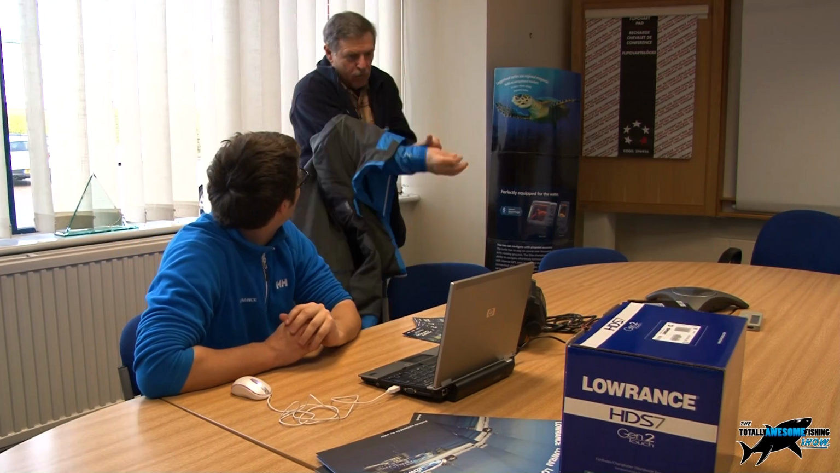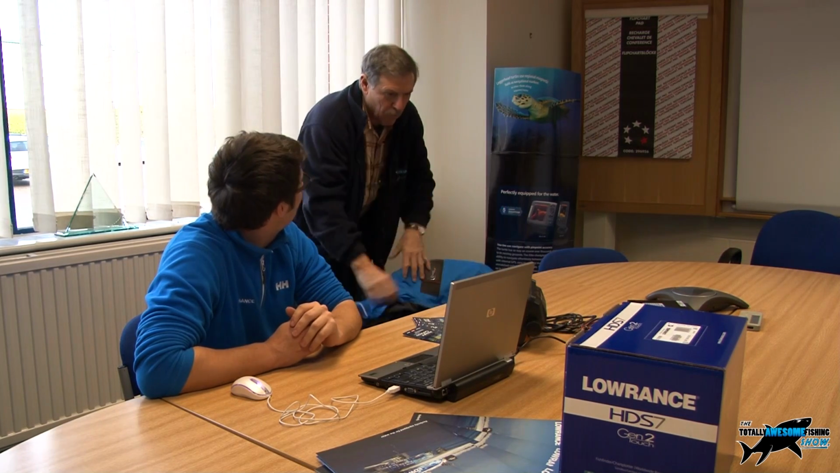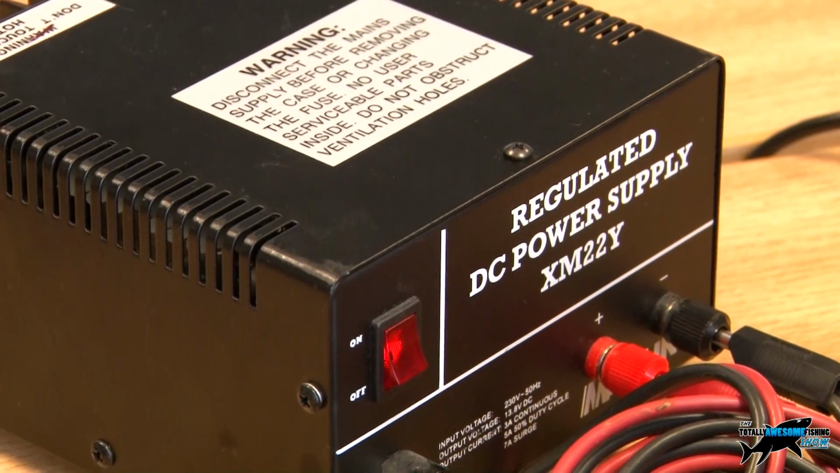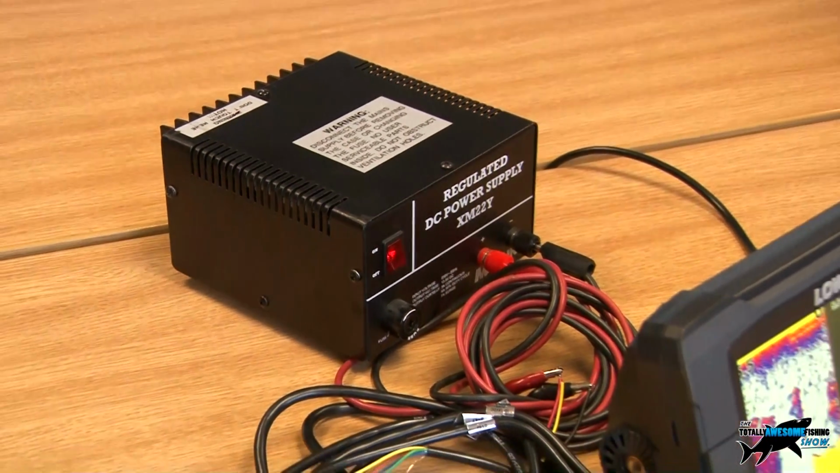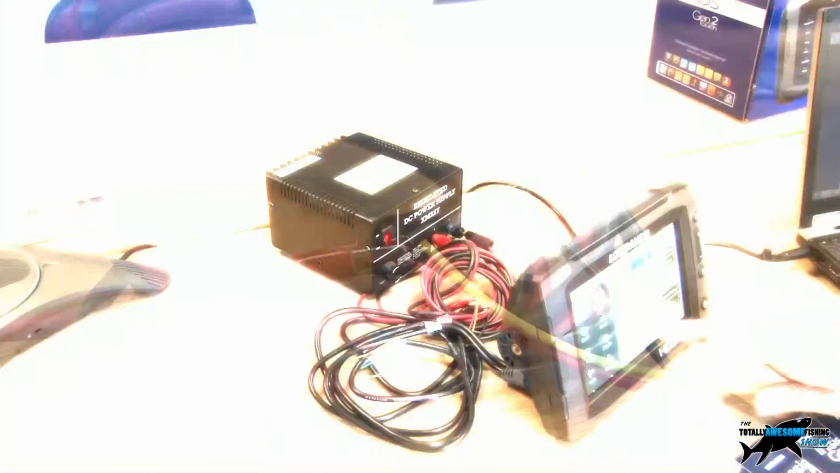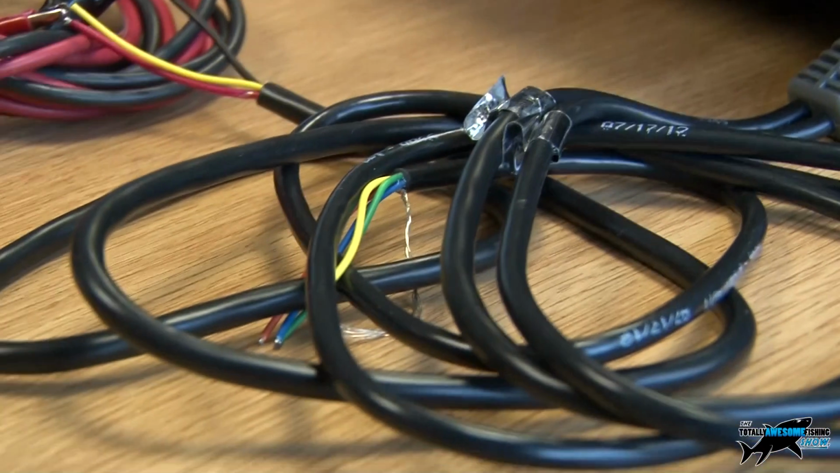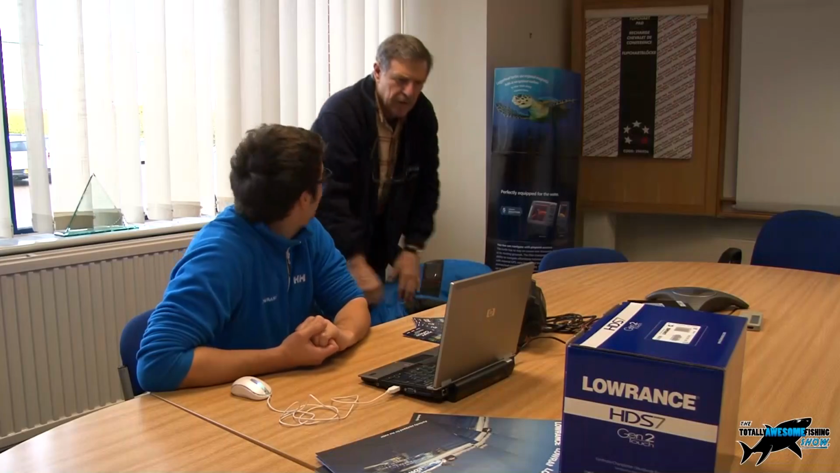You're all set up here in a nice warm office, but there's one bit there, Craig, that I'm a little bit bemused about, because I see you've got all the cables here. So what is that? Is that charging? Is that running this? That is just a mains to 12 volt power pack. You can get them from places like Maplins, they're quite easy to get hold of. It's literally a 12 volt supply, so we just got some cables with crocodile clips, and they're clamped onto the power cable of the HDS7 there, and it's just powering the unit as you'd have it powered up on the boat. So you can sit here in the warm and play away and get used to it. I'm all for that.